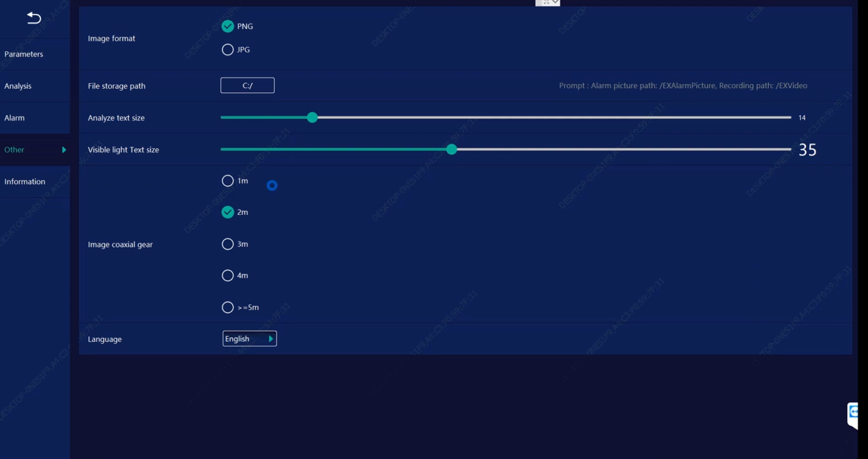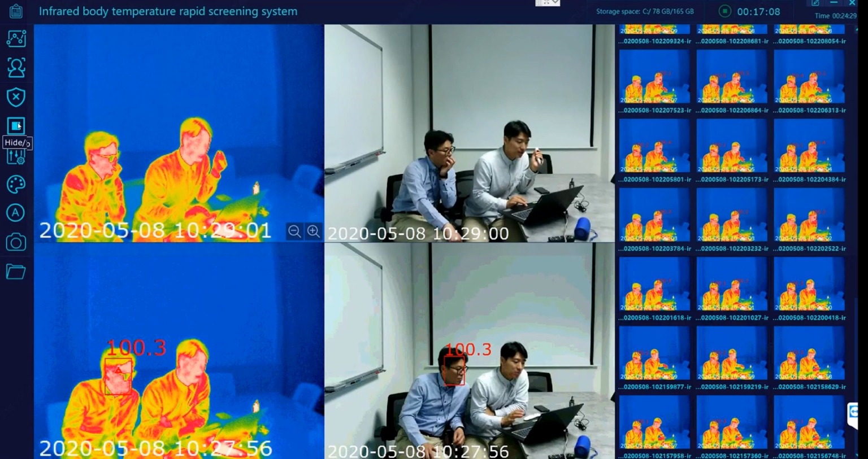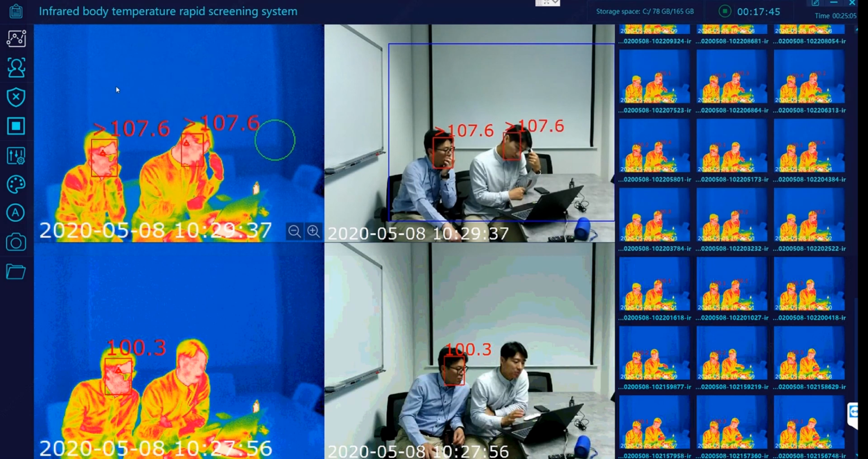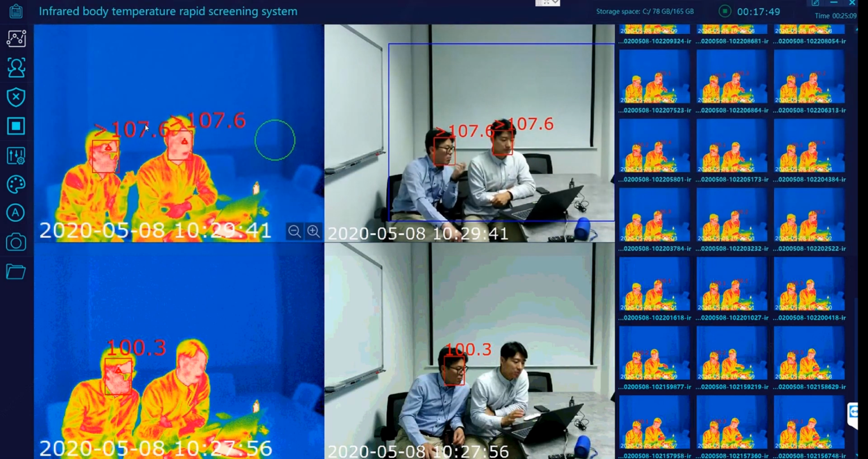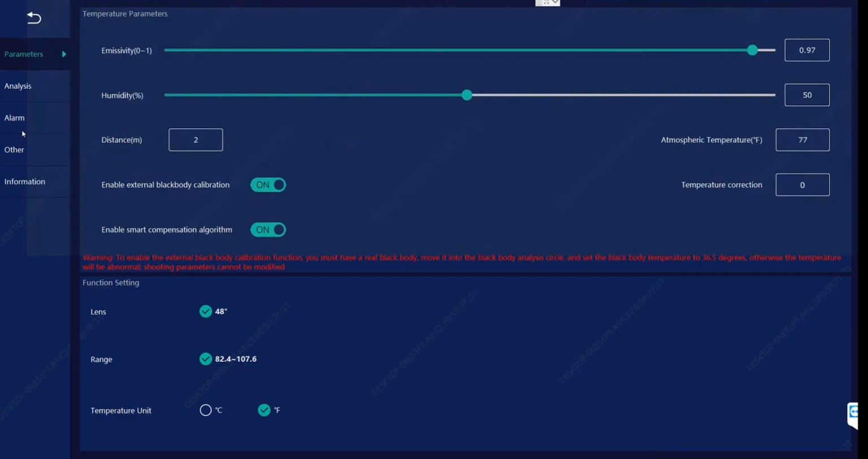If you have a black body, you can actually turn the black body on from the menu, and you can locate the circle to where the black body is. In this scenario, we don't have a black body because we don't necessarily require black body unless for the calibration. And you can come back to the menu and turn that on if you don't use it.